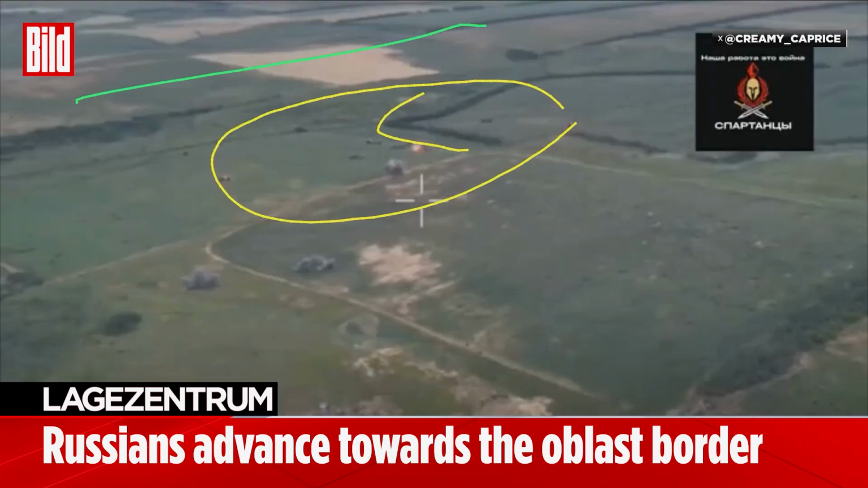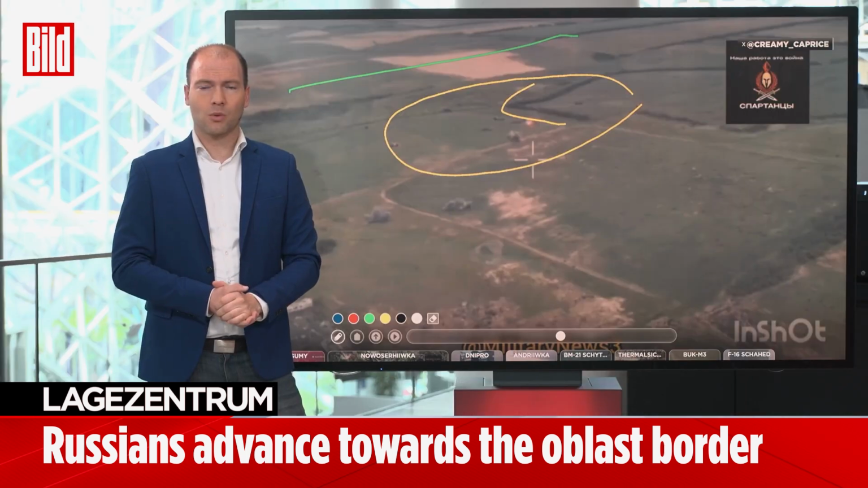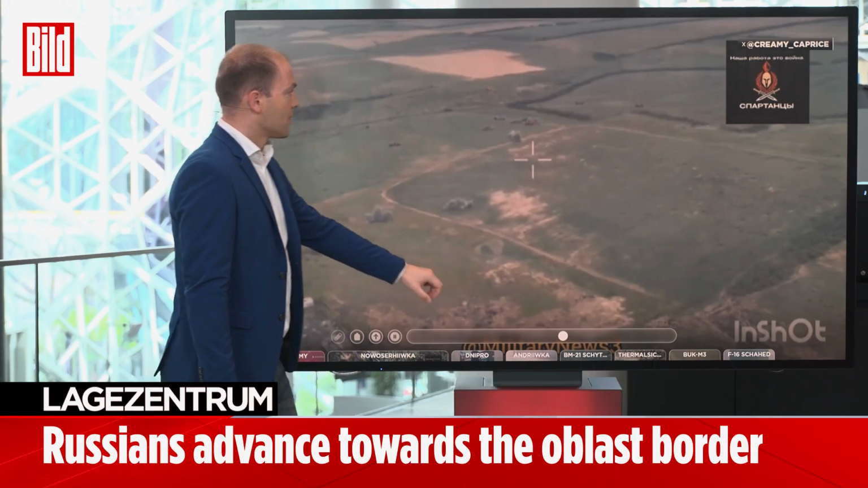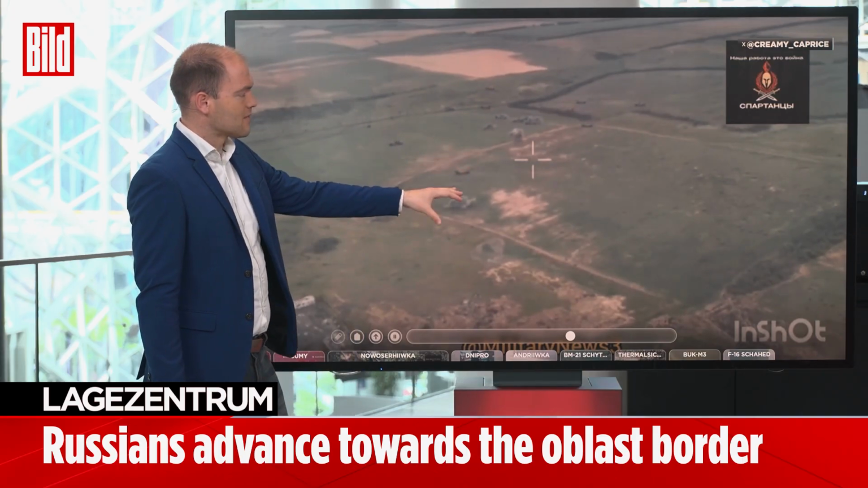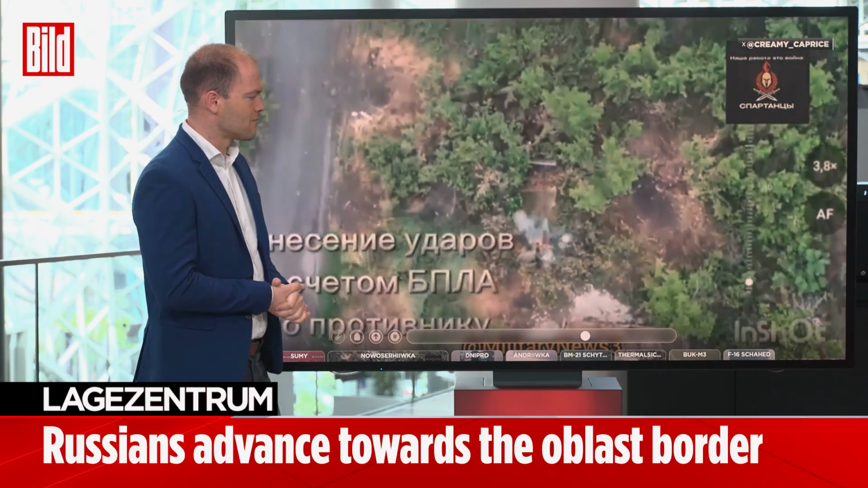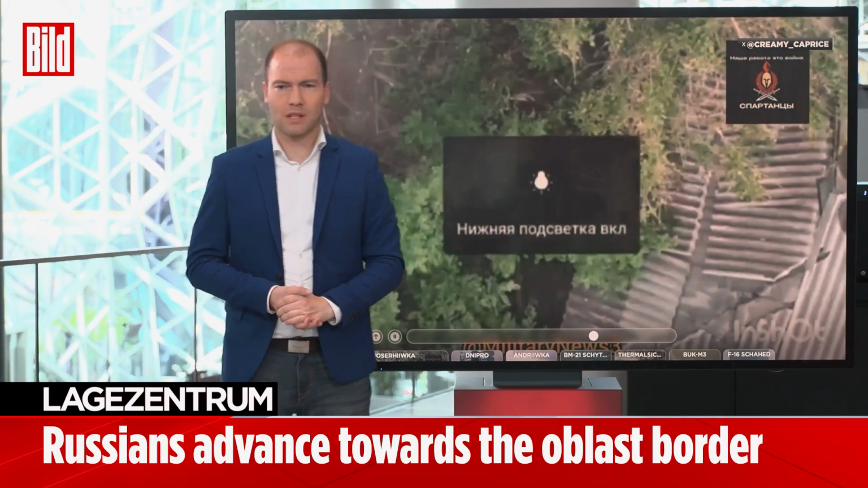That means there is already Dnipropetrovsk in the center of the country, or a central Ukrainian region without borders with Russia, with real Russia, of course, and now we see these impacts left and right of it. This suggests the Ukrainians have withdrawn westward, now positioned directly next to the town, and the Russians are now advancing further inside the town.